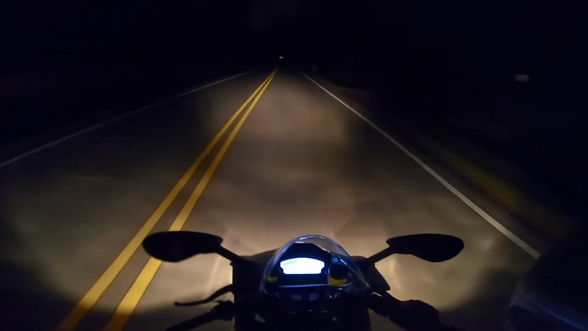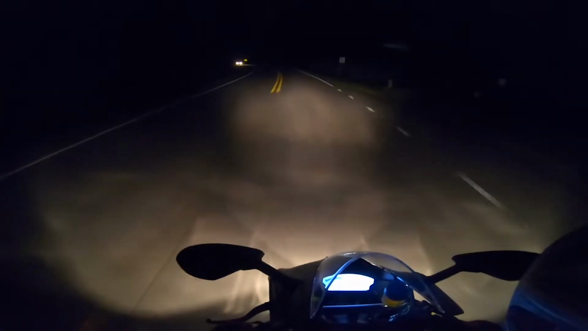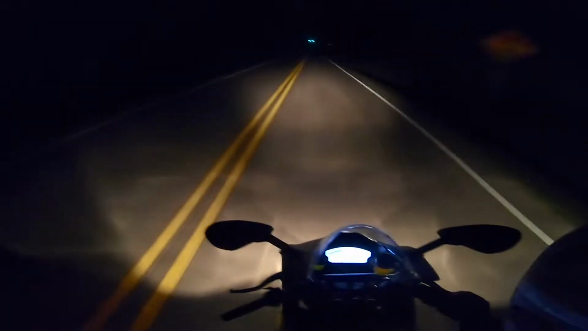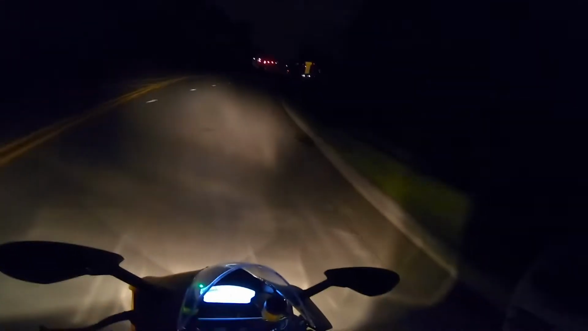If the wind noise is a little much, it's because I have a tinted visor on, so I gotta keep it up to be able to see, which means I get hit in the face with bugs every once in a while, like that just now. So if you see a quick jerk, it's not just a reflection of me in the mirror.